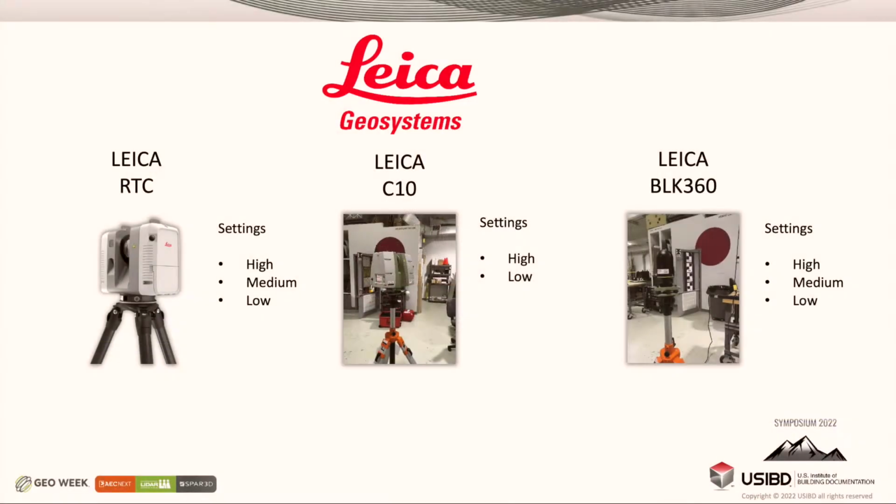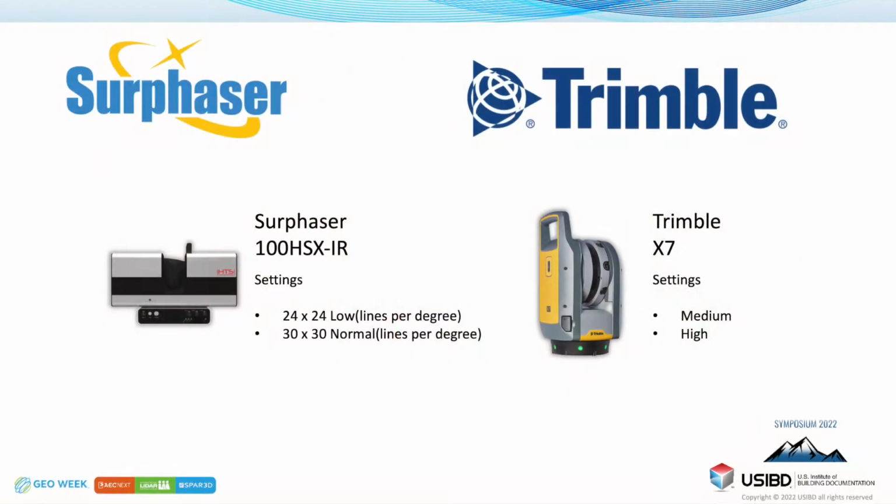And three different Leicas, RTC, C10, VLK. The Leica ones were added this year, or no, we did the C10 in 2017. And then a Surphaser and a Trimble. The Trimble was added this year as well.